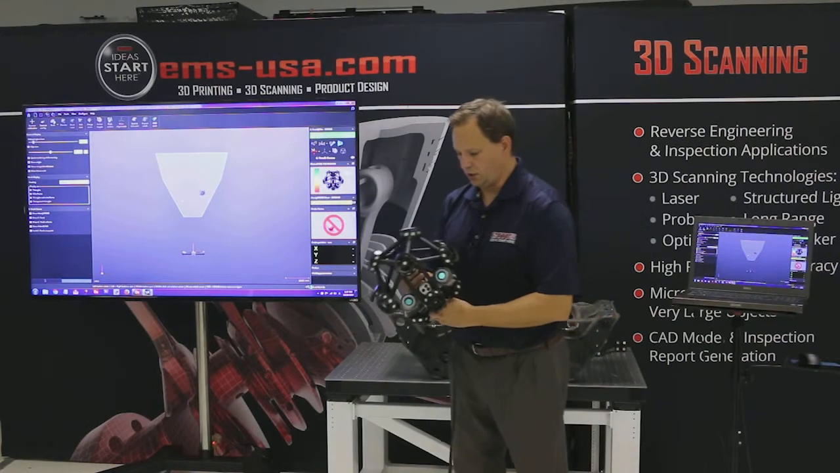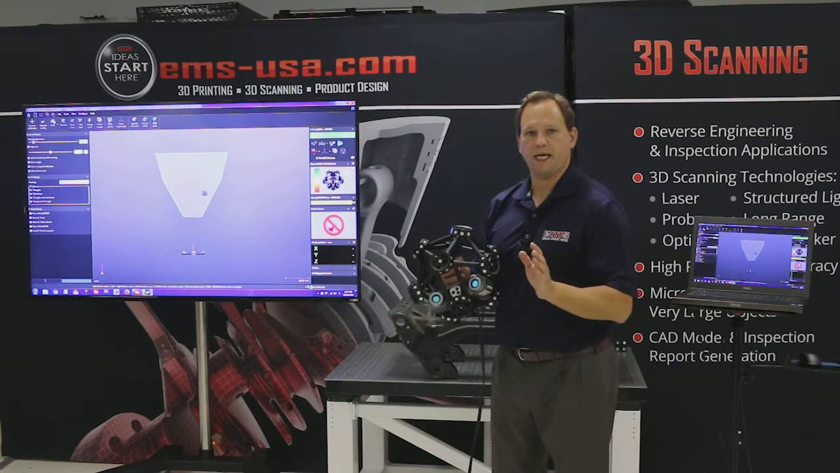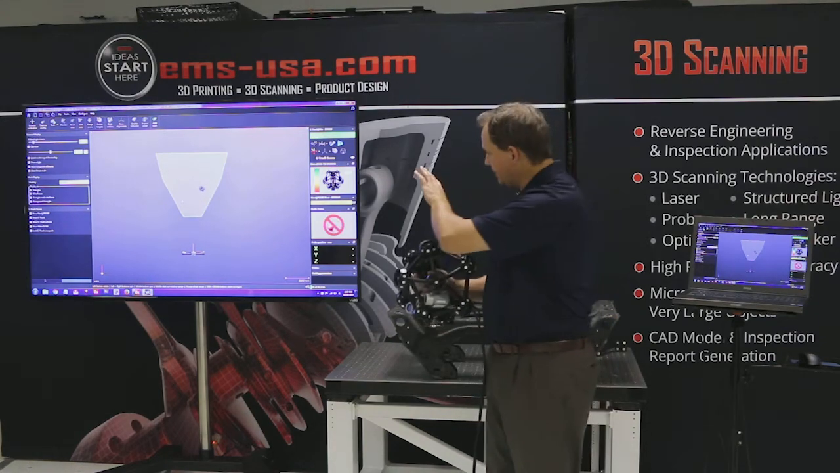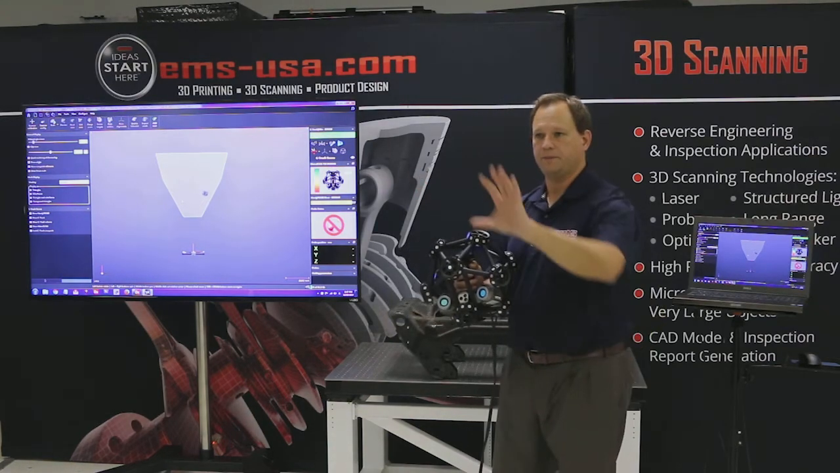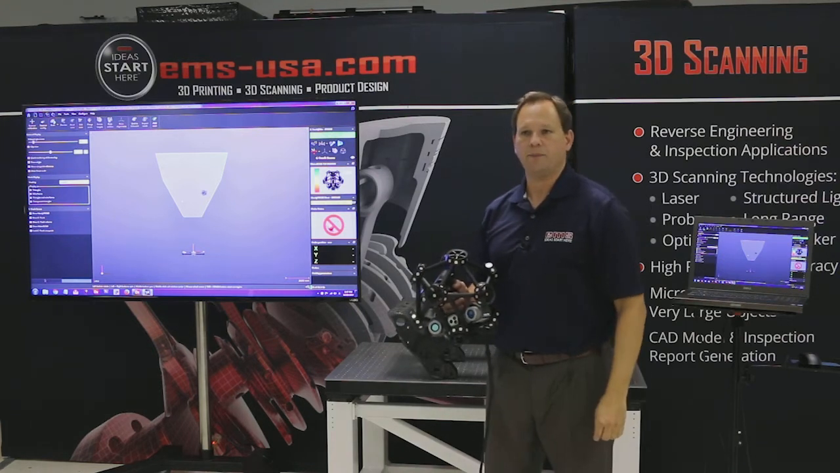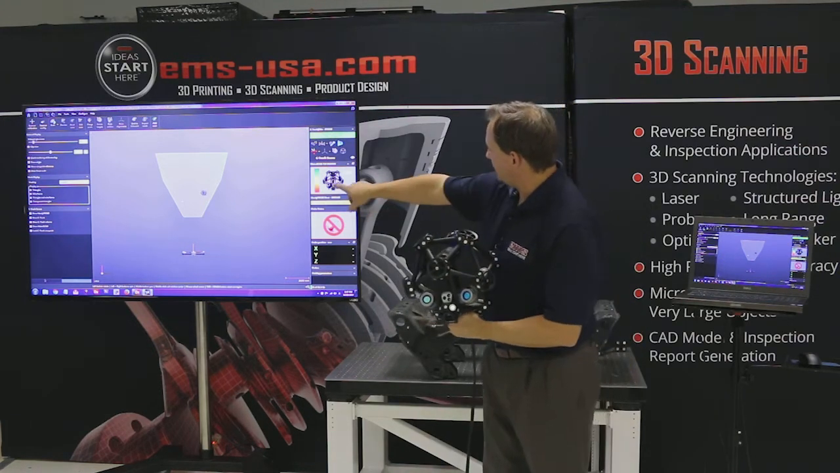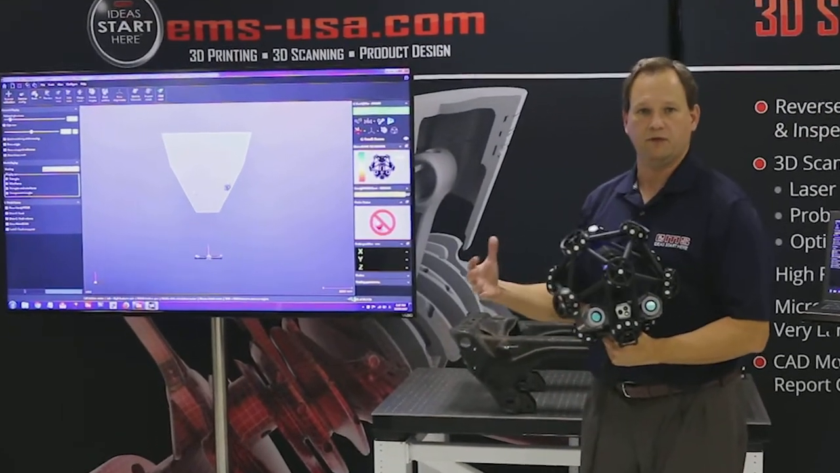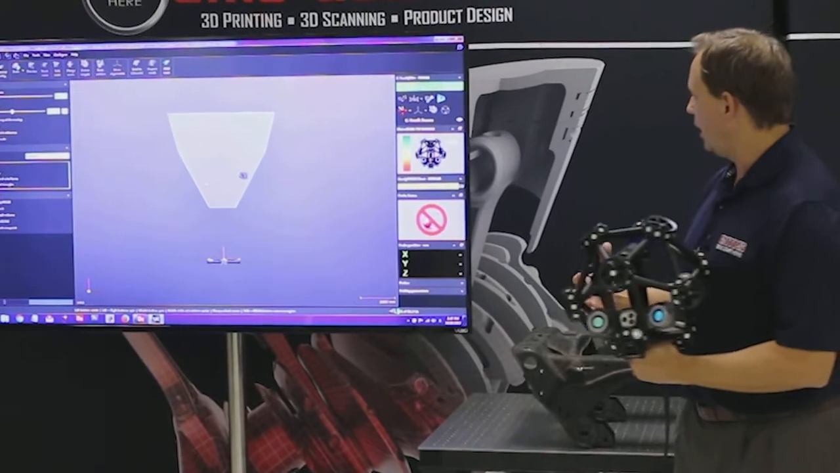Okay, so let's get started first by actually showing that scanning volume. So I've got a TV here so you can kind of see what we're doing, and we've moved the C-Track back there by the camera. And if you look on the screen, that cone shape represents the volume, that 16 meter volume.